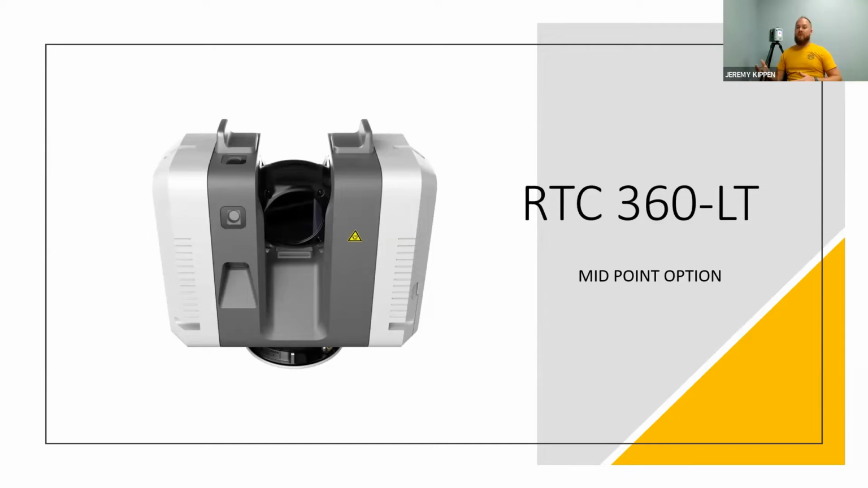So with that being said, yes, this is the RTC360. There is a little brother to the RTC360, and it is the RTC360 LT. This was designed as a midpoint scanner to really bring in what previously was designed for the RTC360 with a few minor changes. The RTC360 LT does not carry any Viz technology. This was to keep a mid price point between what the BLK360 was.